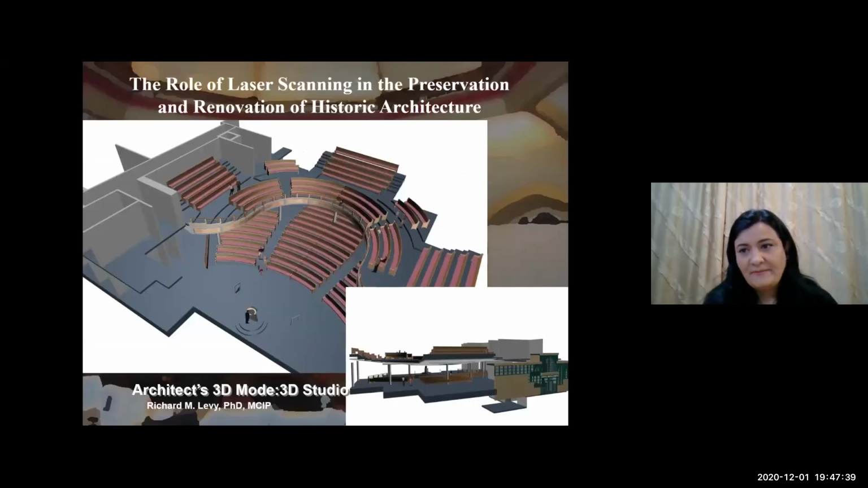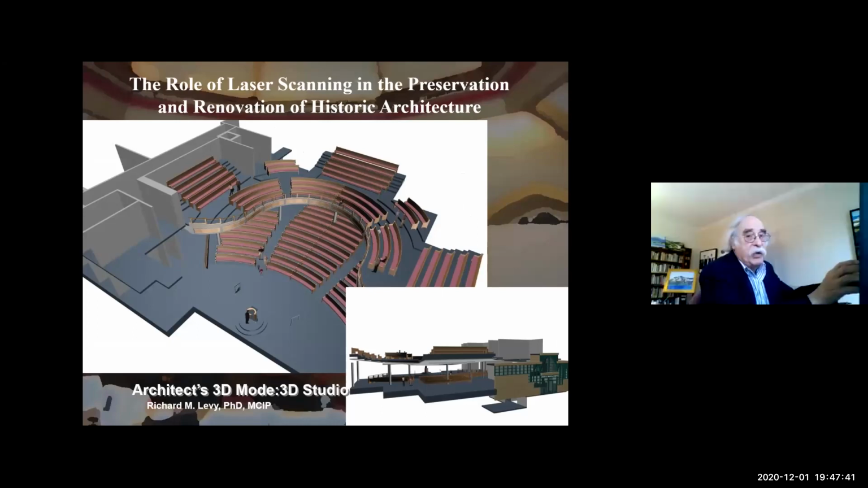So we basically took their proposed model of the seating and brought it into the computer model based on the